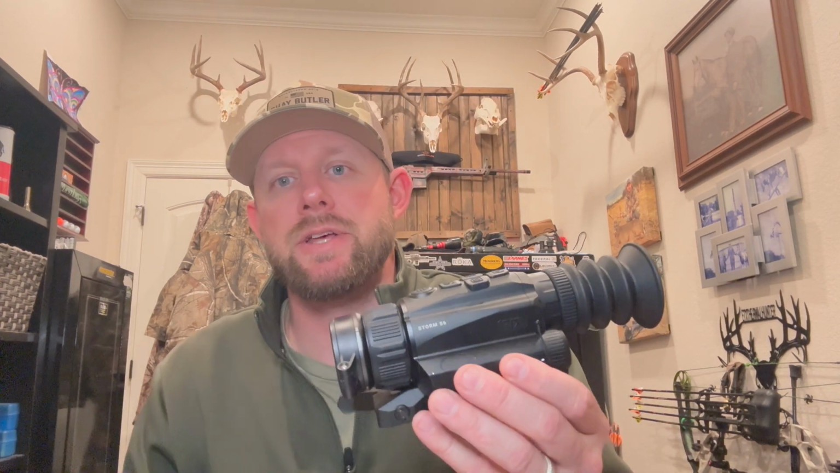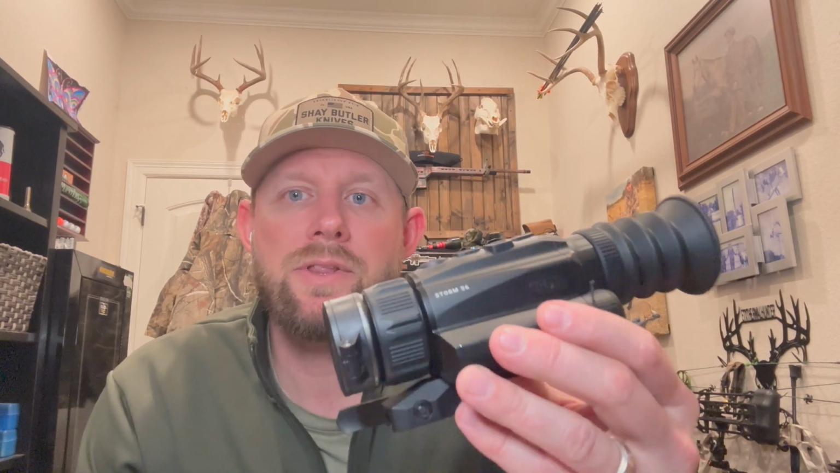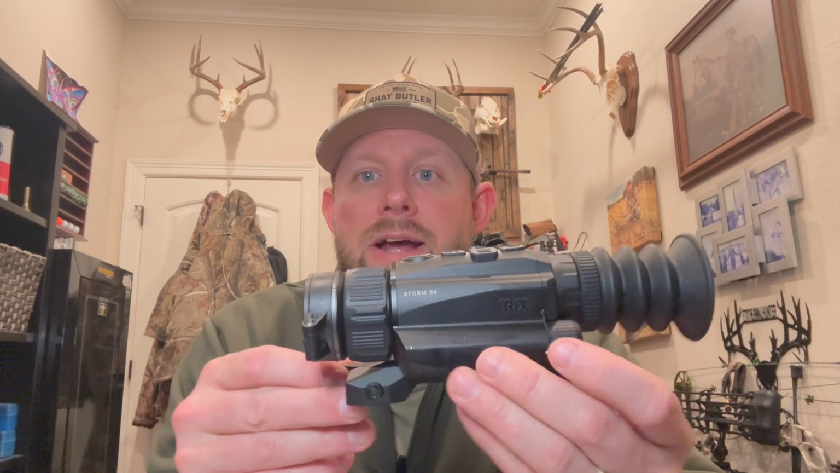Compact size, can't get past that. That's my number 2 favorite thing about this optic. I often try to build lightweight rifle setups, and when I'm doing that, one thing I consider is the optic's weight. Being less than a pound and being less than 6 inches, very, very easy, very lightweight to mount on your rifles. Because of the form factor, it's probably going to be better suited, and we'll get into this a little bit more, for people that are running AR platforms.